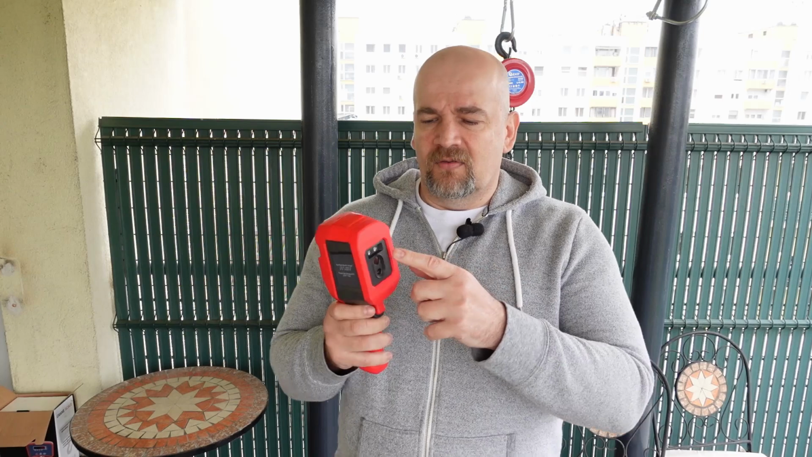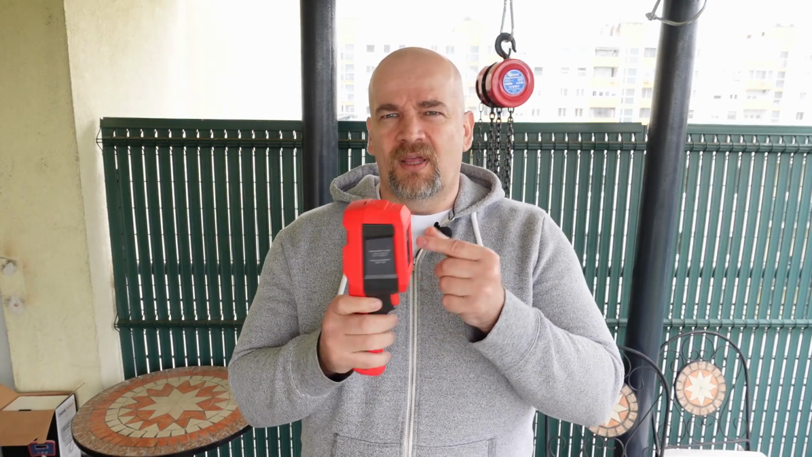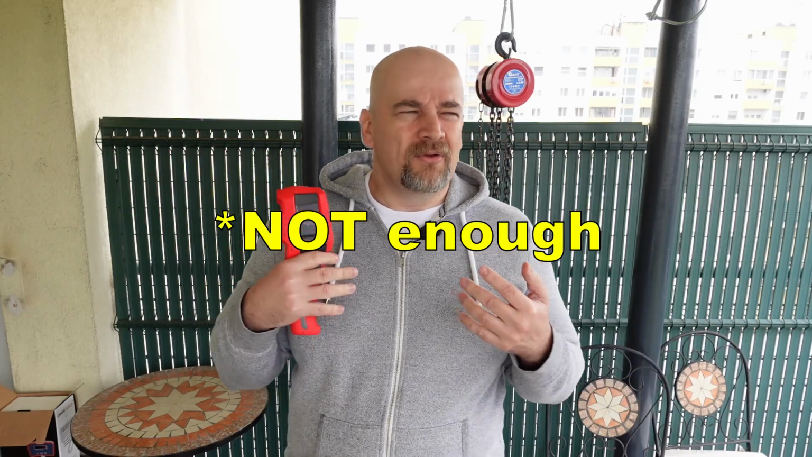But the alert is only blinking of the LEDs on the front and some triangle warning on the screen. But I think that's not enough. I could imagine so many applications where I could use this camera to monitor something in overnight printing or anything, to watch some spot, and when it reaches some set temperature, give us a sound alarm. So I'm really missing that option here in this camera.